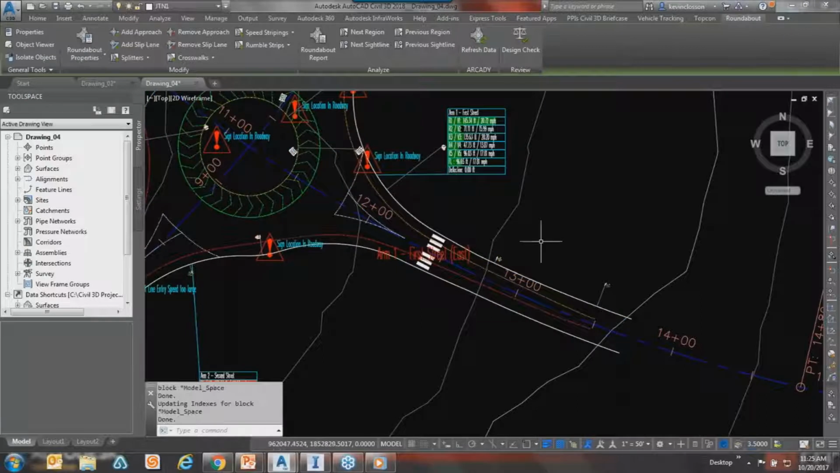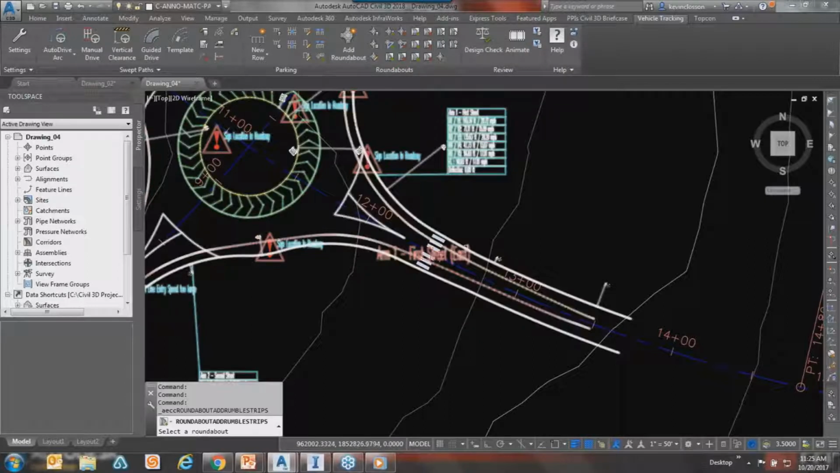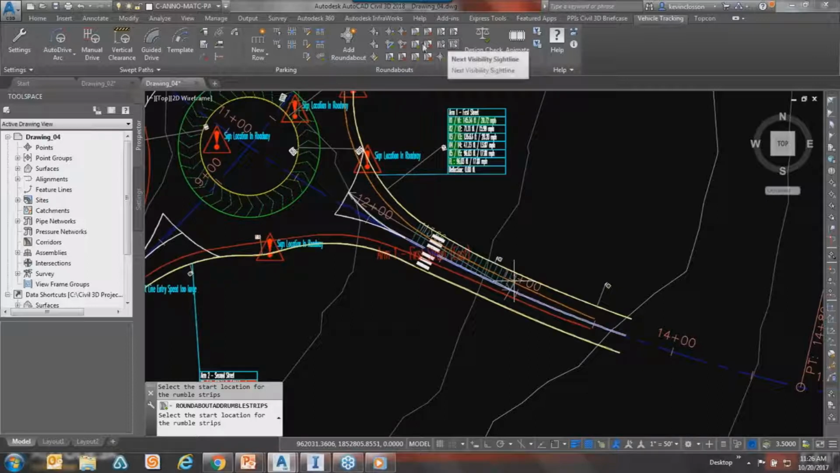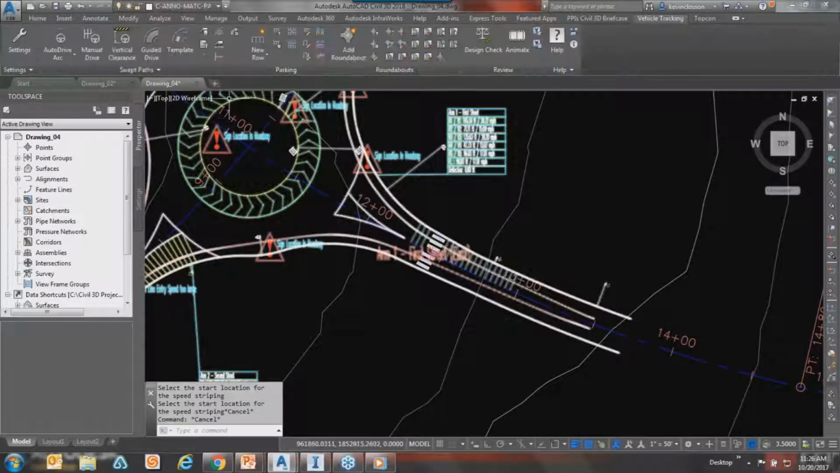Let me just hit escape here real quick. I just don't have time to go through everything. We can erase stuff. We can do all kinds of edits. What's something else that's worth doing? Rumble stripes. See how you can stretch them out. It's giving me the exact math as I'm doing it. What else do we have in there? Speed striping. So the fastest going through it.